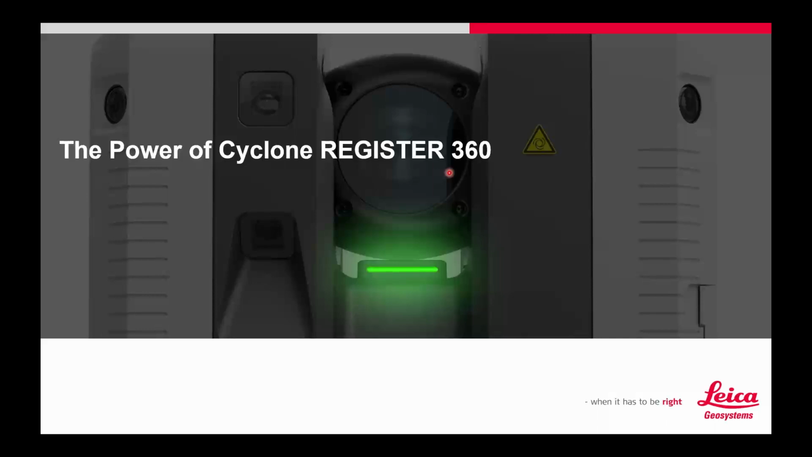So that brings us to Register 360. The reason I say that is that both of these hardware products process their data in the same software, Register 360. But not only do the BLK2GO and the RTC360 process their scan data in this software, the BLK360, which is the smaller terrestrial unit, also processes in Register 360, and P-series data can now be processed in Register 360.